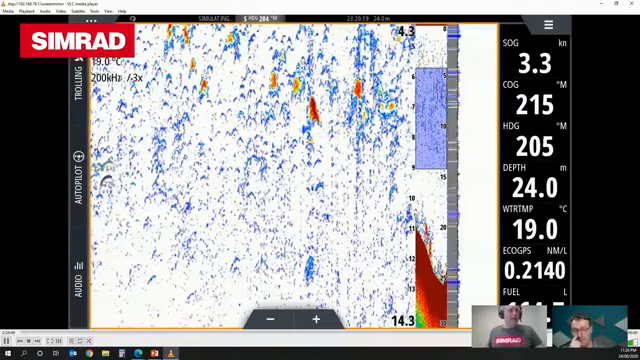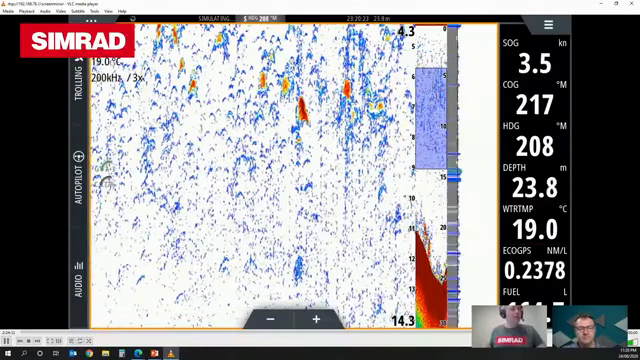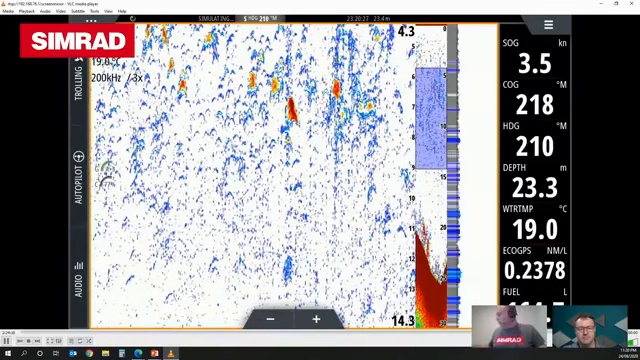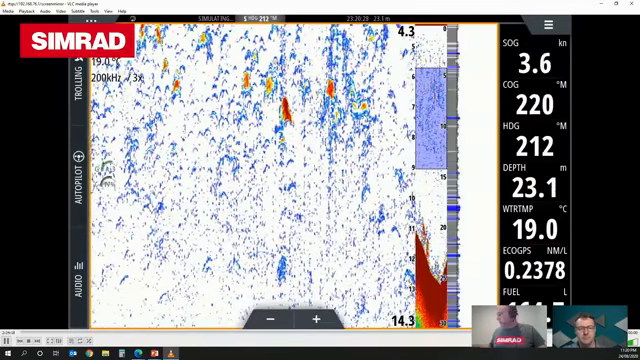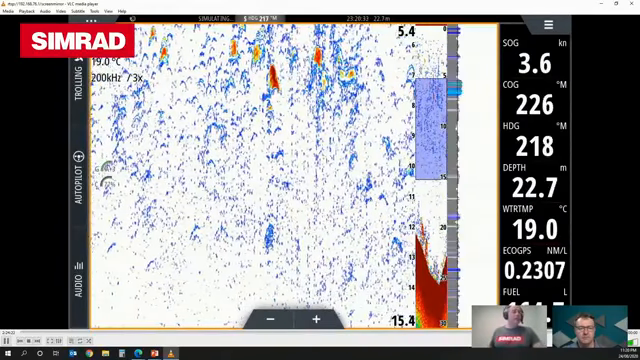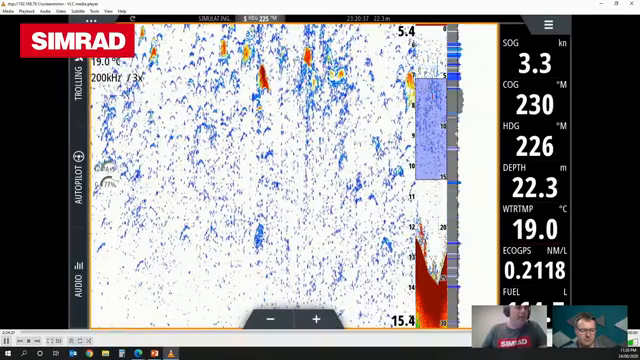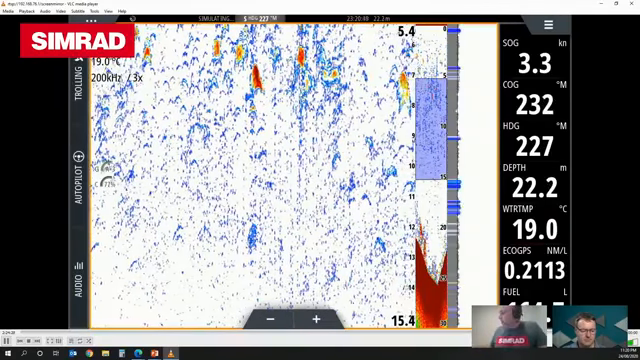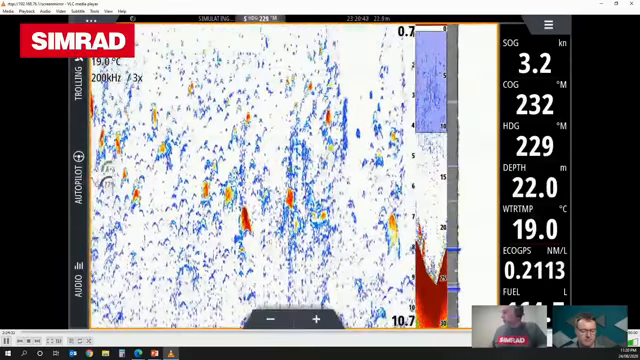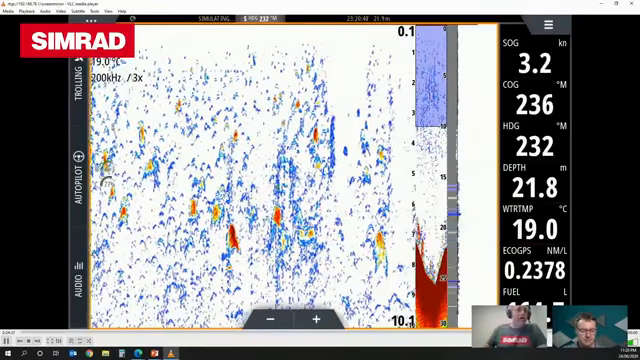So I can still track the bottom at 25 meters in this case, but what I'm really paying attention to is the water between effectively 5 and 15 meters here. And I'm blowing up any targets that come through there to make them really obvious. So if you're fishing really deep and you're wanting to keep an eye on what's happening in the upper water column, this is a great way to do it. You can just take a wee look up in the upper water whilst keeping an eye on the bottom at the same time.